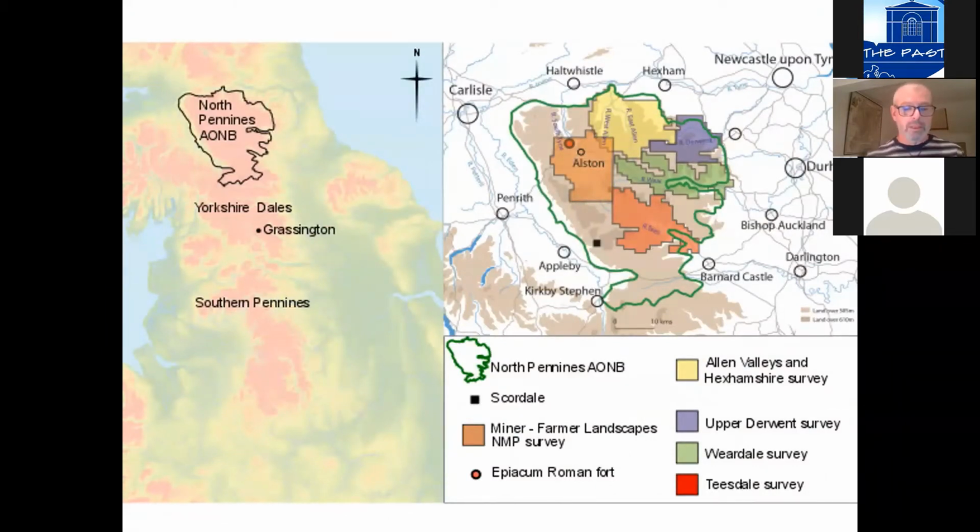So the sites and landscapes I'll be dealing with this evening represent a chronological sequence, starting with Scordale, which is the black square on the right-hand maplet there. And then we'll be moving south from there to Grassington, and then back north to look at the Minor Farmer Landscapes project, which was carried out by English Heritage, and then to a number of other surveys in the North Pennines Area of Outstanding Natural Beauty.